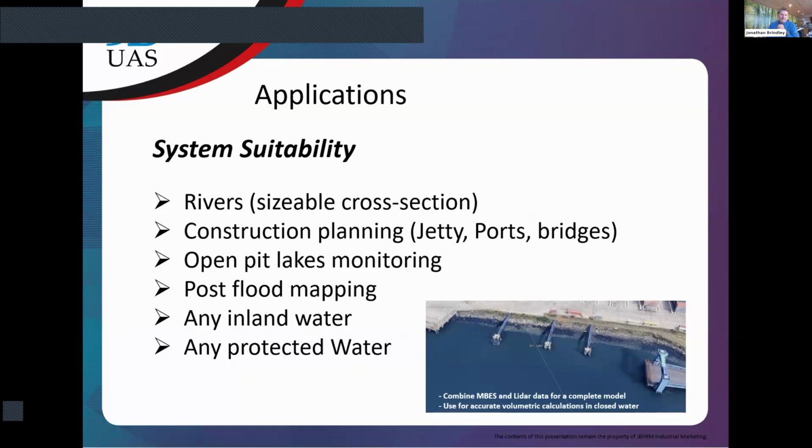Construction planning: jetties, ports, bridges, where you need good readings and good density of data, it's going to provide a really good solution. Open pit lakes monitoring, and basically any open bodies like large ponds, quarry lakes, or this kind of thing, it's going to be very good for. Post flood mapping, basically any inland water and protected water will be suitable for this solution.